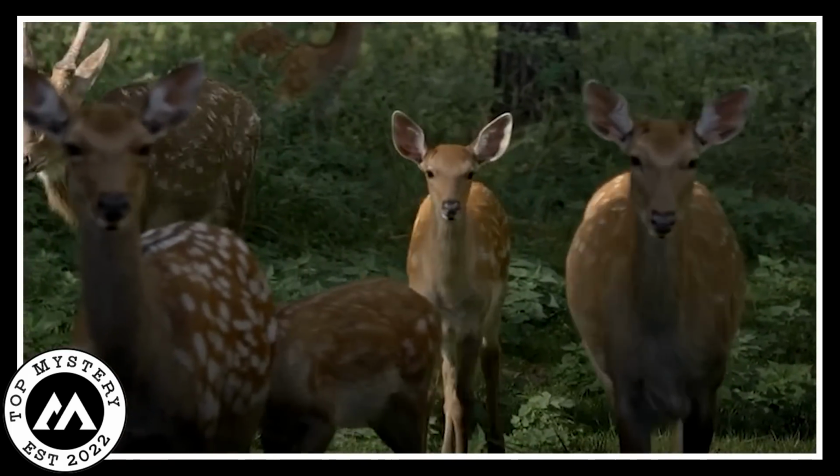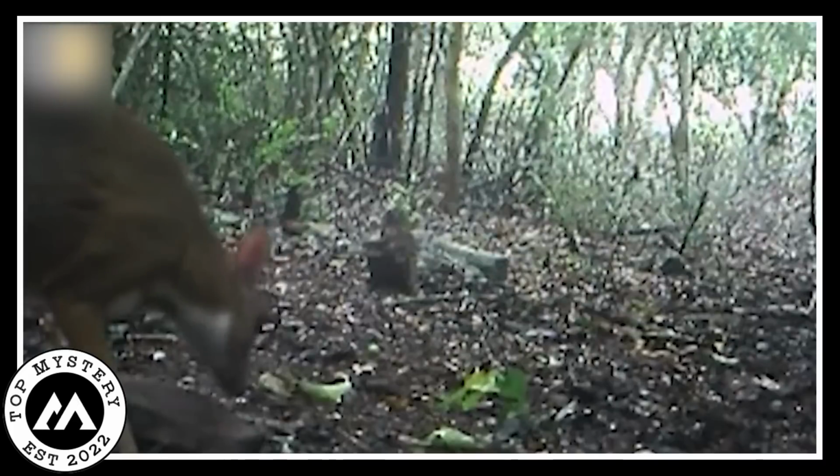The Vietnamese mouse deer, a species of deer that was believed to be extinct for over 30 years, was spotted in the woods. The rabbit-sized animal has a head that resembles a mouse and a small body that looks like a deer. This video was captured in a forest in South Vietnam. I think this little thing is really cute. What are your thoughts about it?